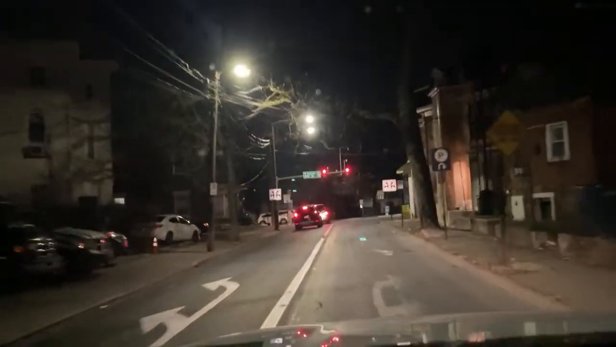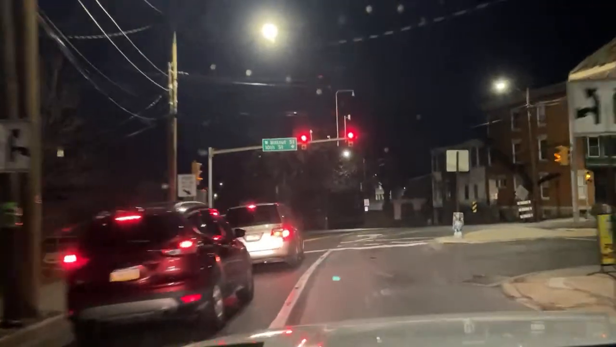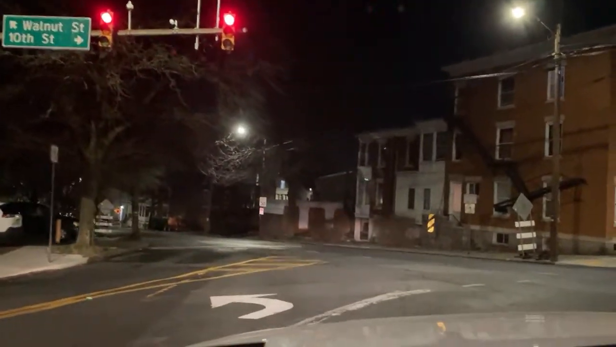The dark streets of Allentown, Pennsylvania. It may look scary, but let me tell you, it's not scary. Not when you know the streets like I do.